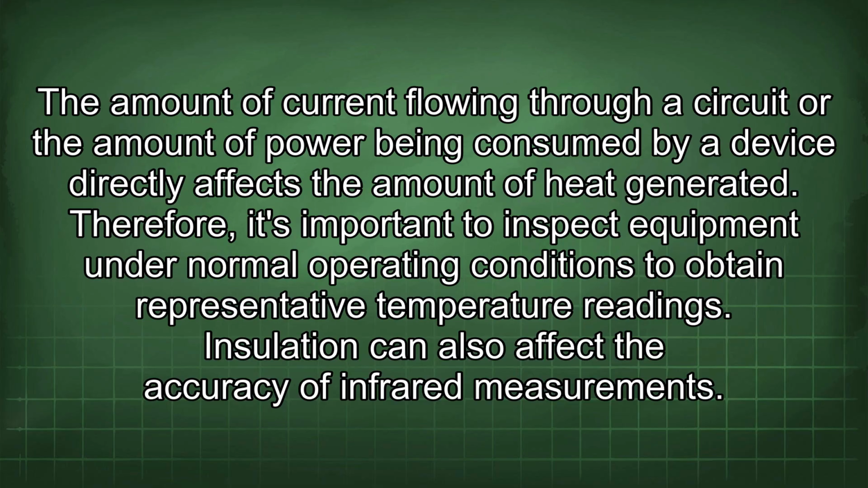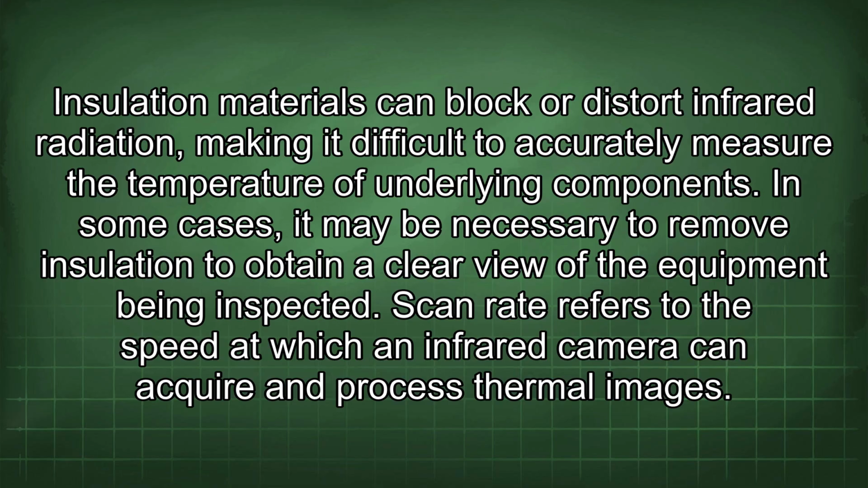Insulation can also affect the accuracy of infrared measurements. Insulation materials can block or distort infrared radiation, making it difficult to accurately measure the temperature of underlying components. In some cases, it may be necessary to remove insulation to obtain a clear view of the equipment being inspected.